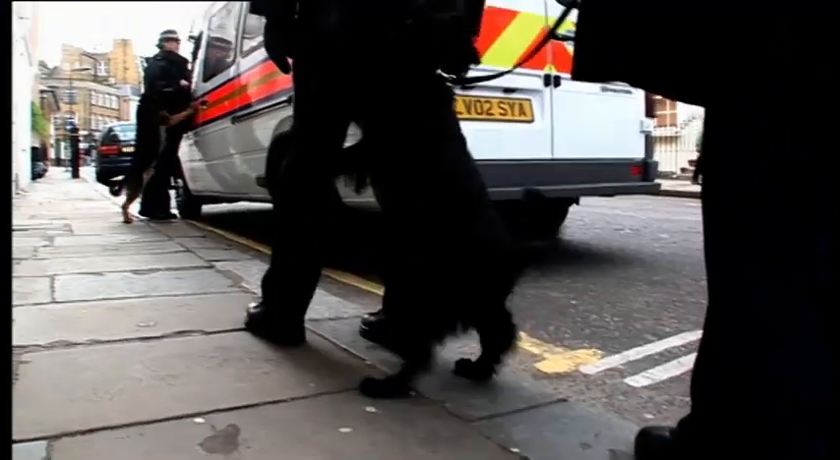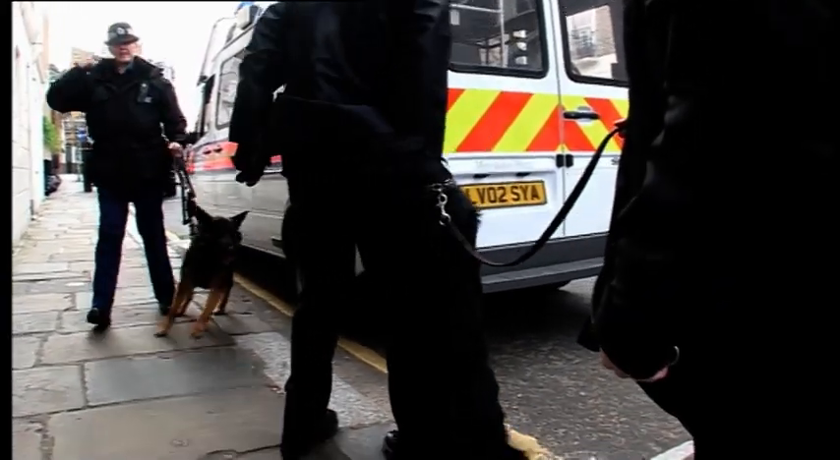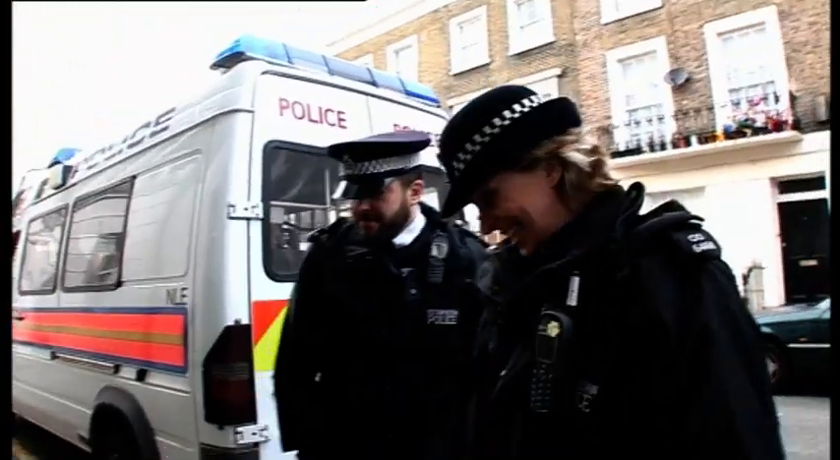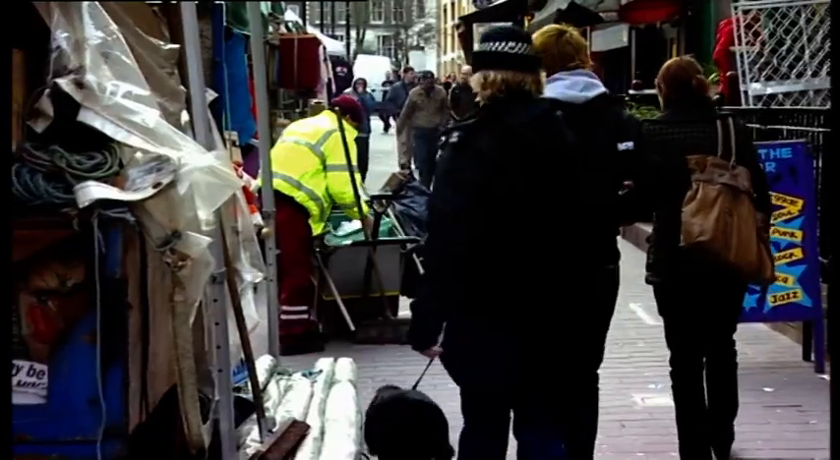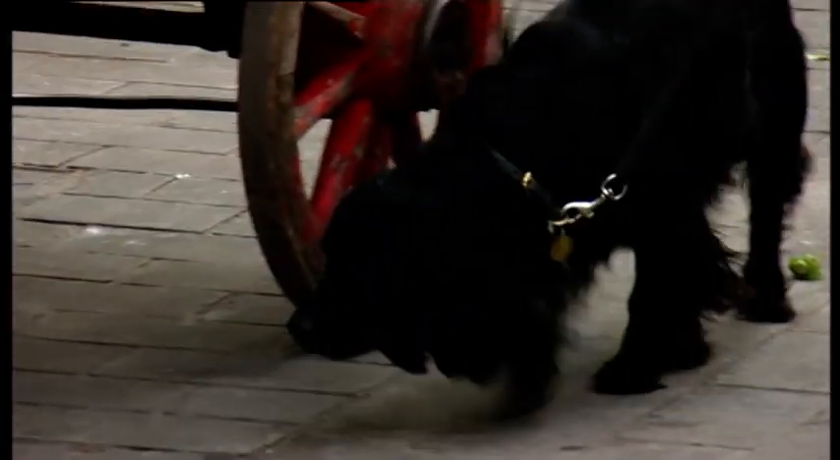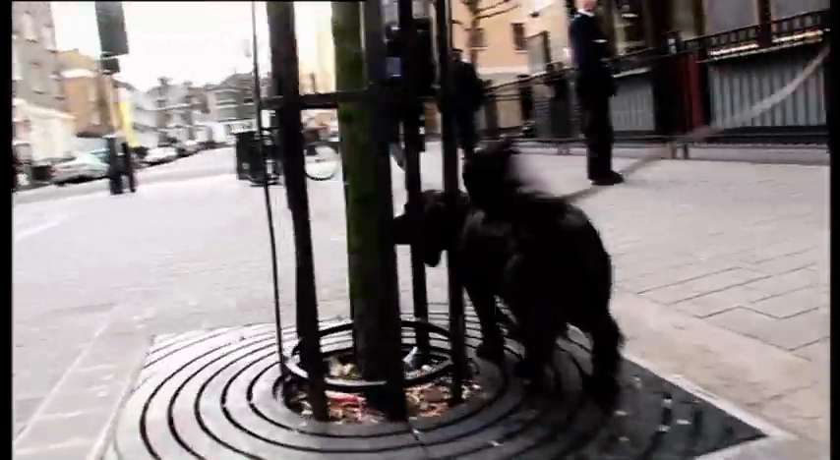Diesel's also trained to find money, wherever it may be concealed. Have you got some cash in your pocket? Yeah, there you go. He's found the cash. Well, when I say some cash, a £5 note, but it doesn't matter. Good boy. Clever boy. It cost £6,000 to train Diesel to this level. He's only been working the streets for a year, but already he's worth his weight in drugs.